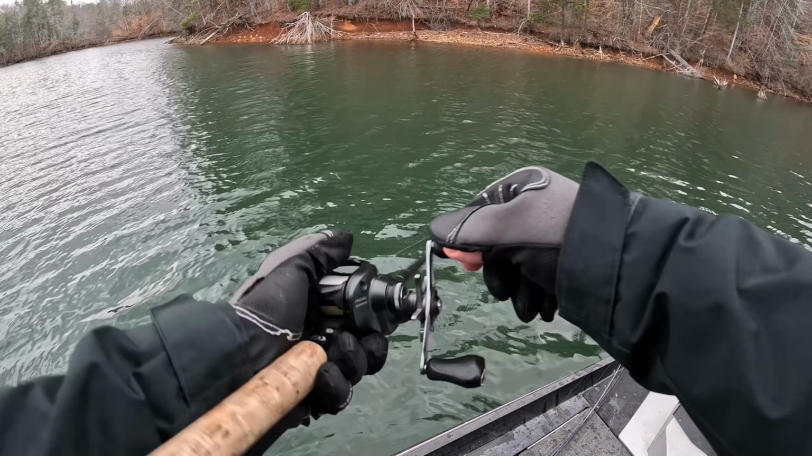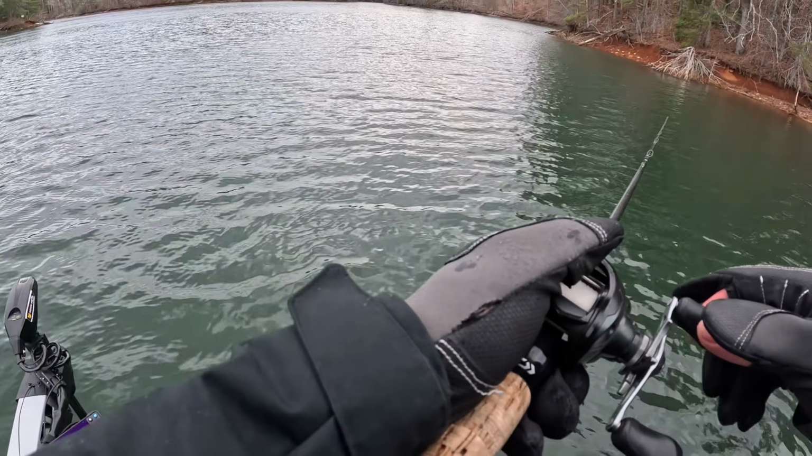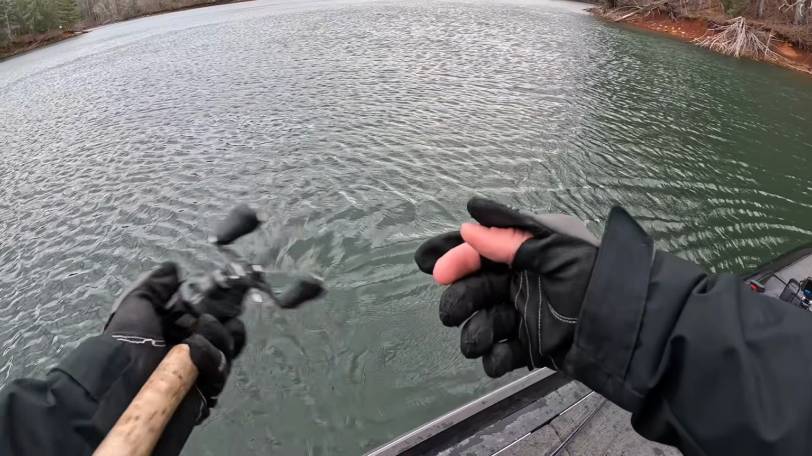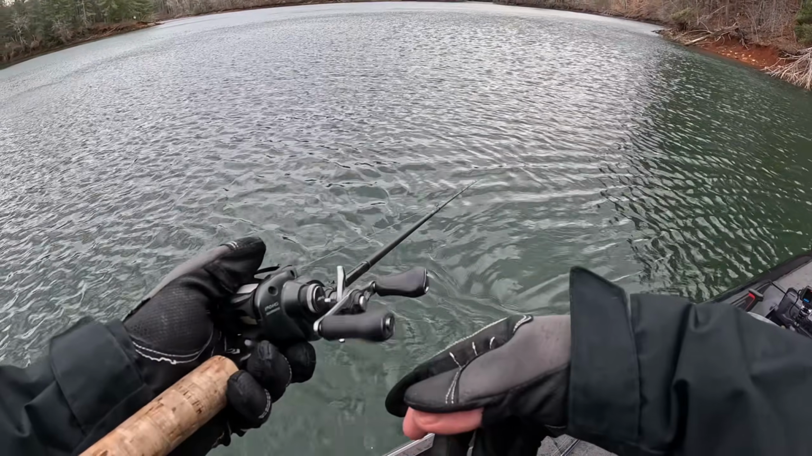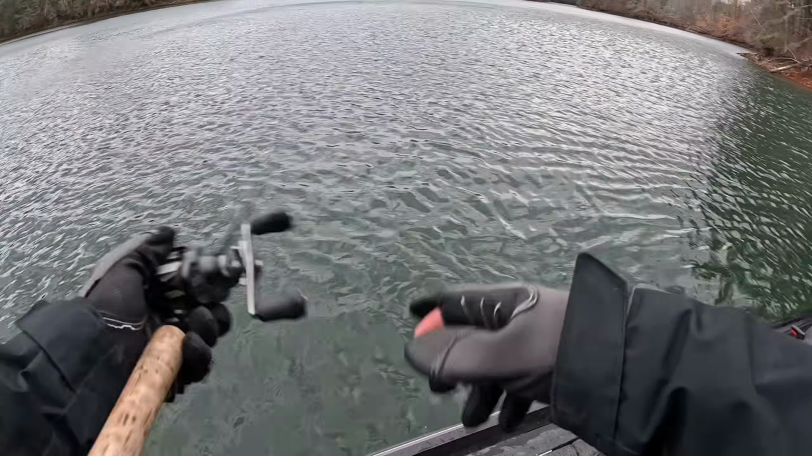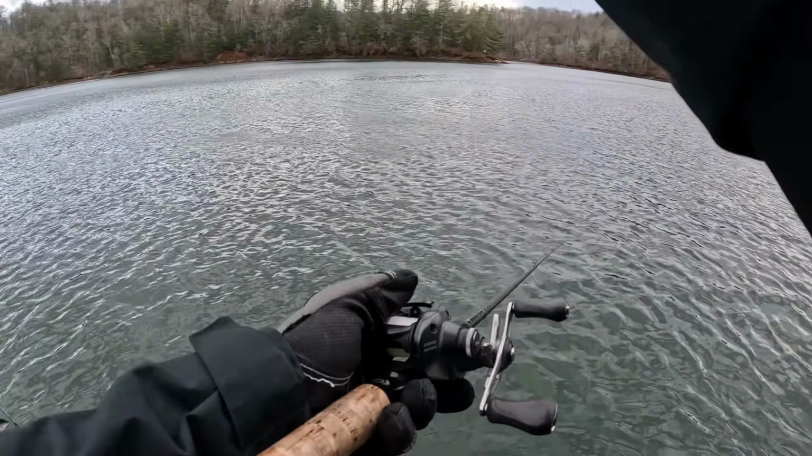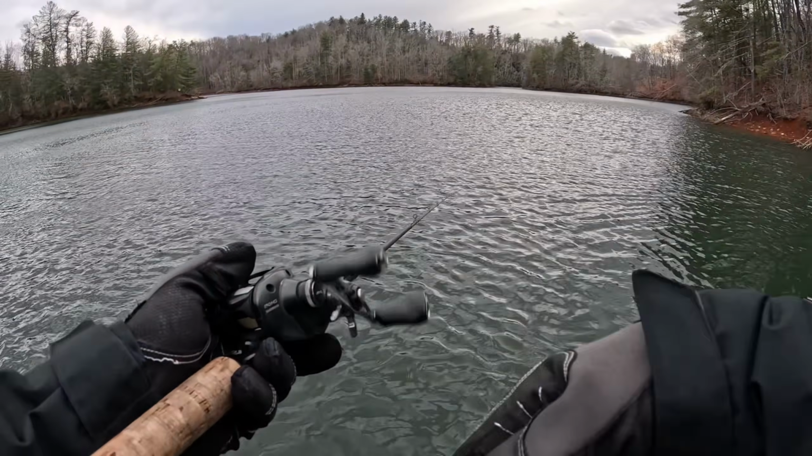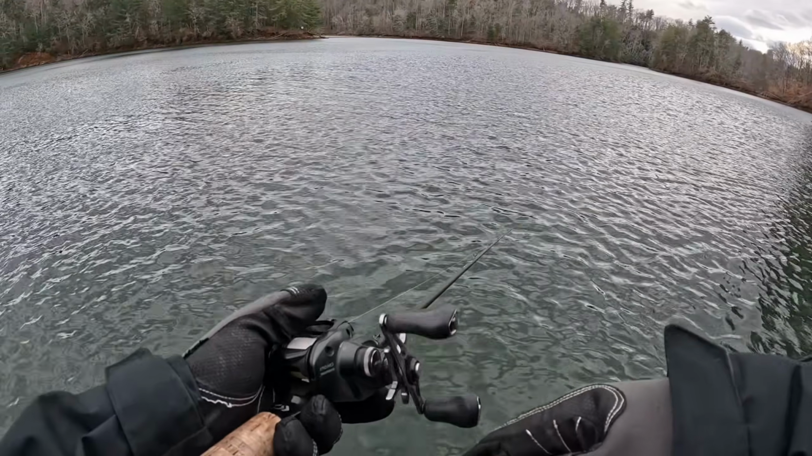Guess I should have fixed that hook. How's it, like, it was blowing me that way, and now it's blowing this way. It makes no sense.